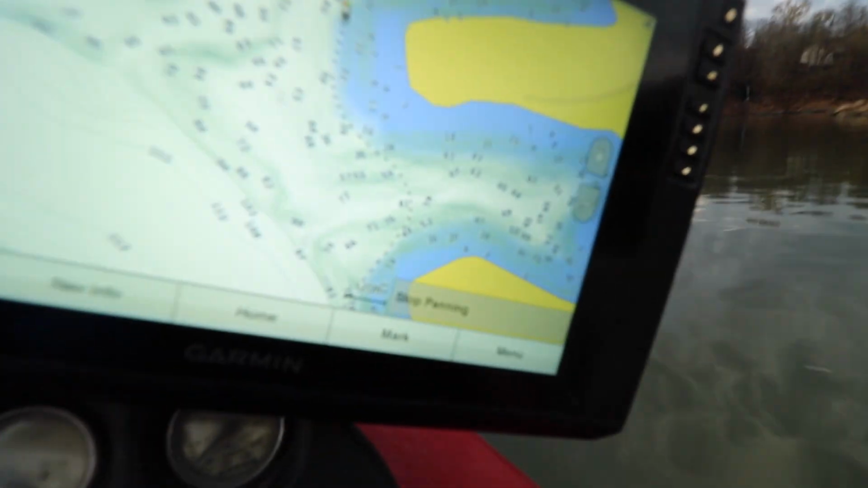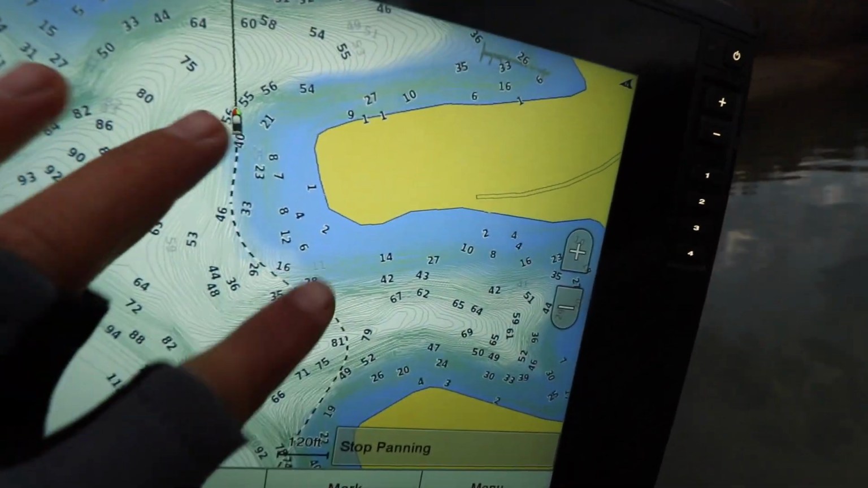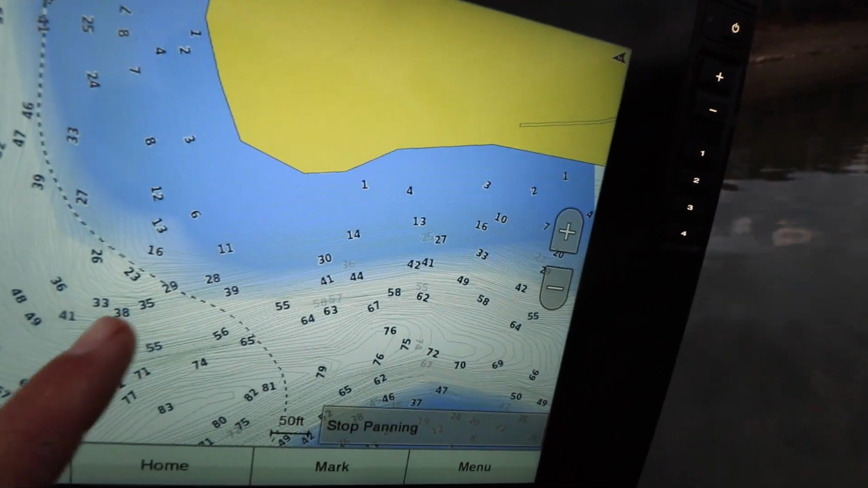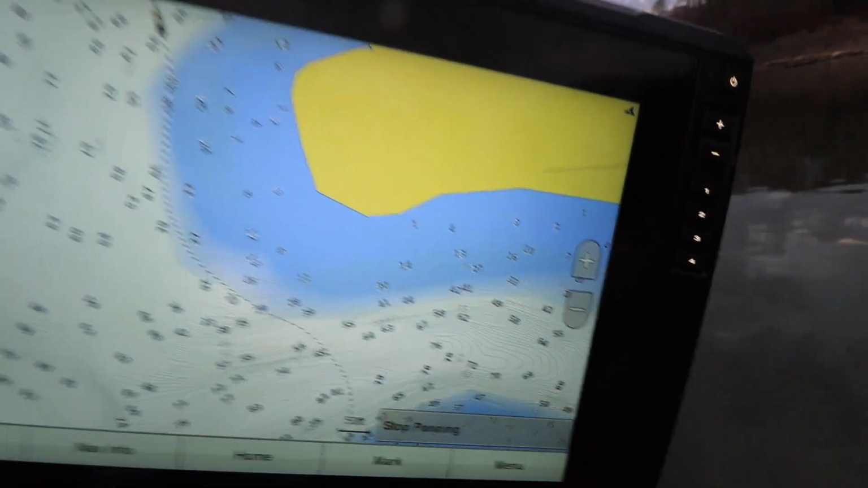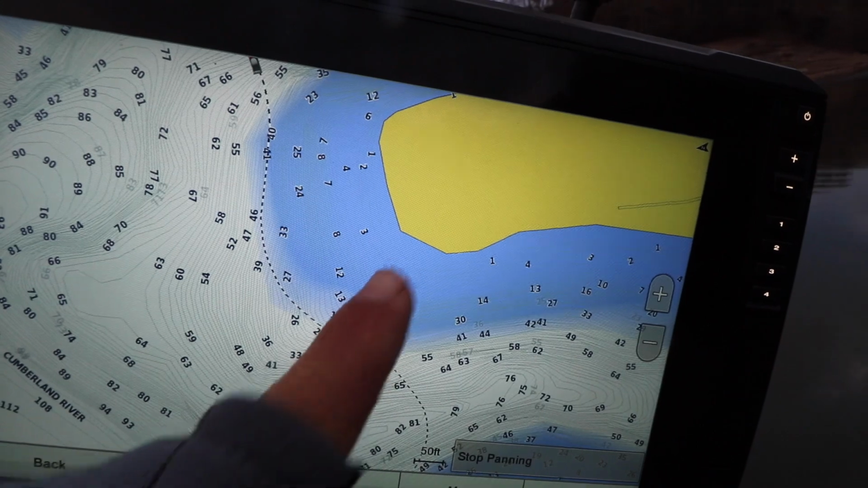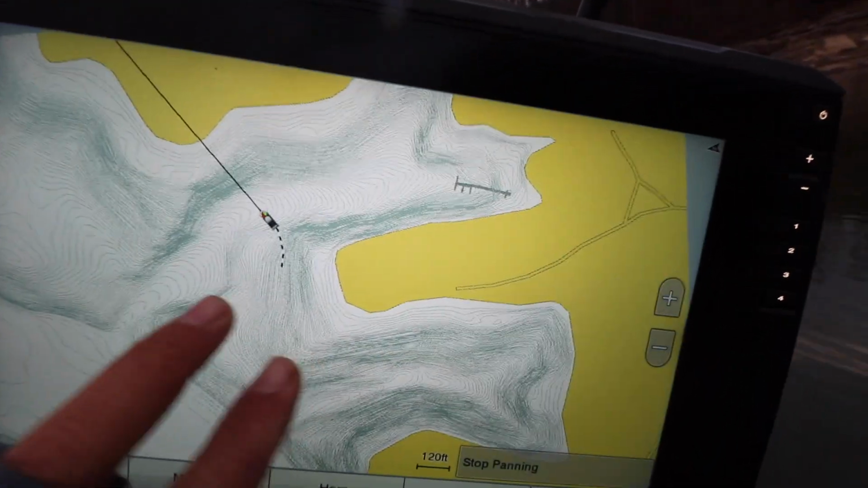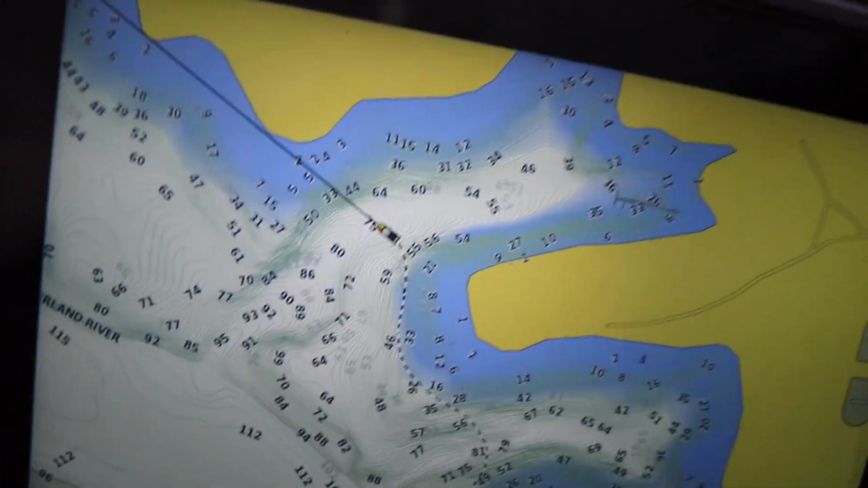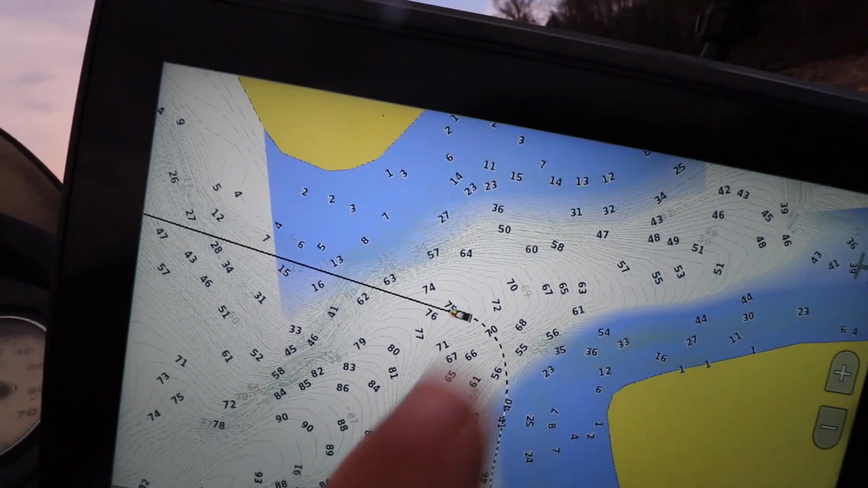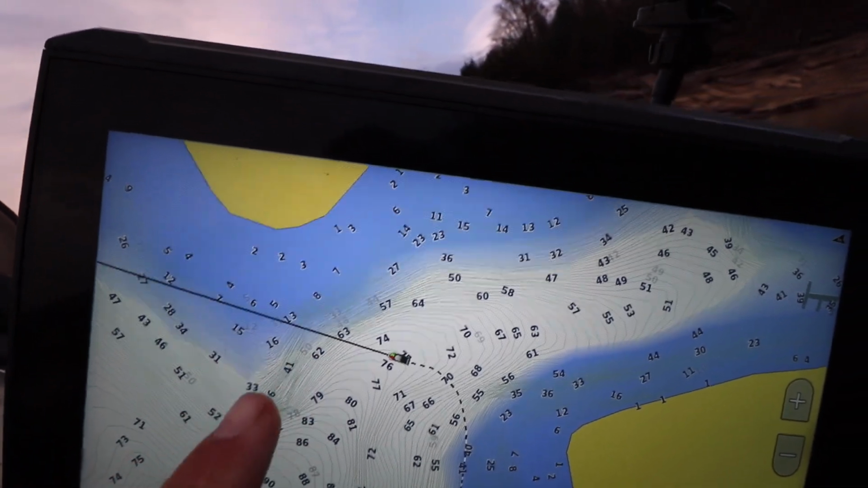But there you go. Right here you have all these rounded points, and right here I just graphed over this one. It's a slow taper from 13 to 30 right here, versus all the other areas that are more rounded. This one sticks out more, so that's why we're graphing it. It's not the longest point, but this one also sticks out, so we're about to graph it next, coming up on it. And I like to sit in 20 to 30 foot with my side imaging and down imaging on, and I just graph right down that.